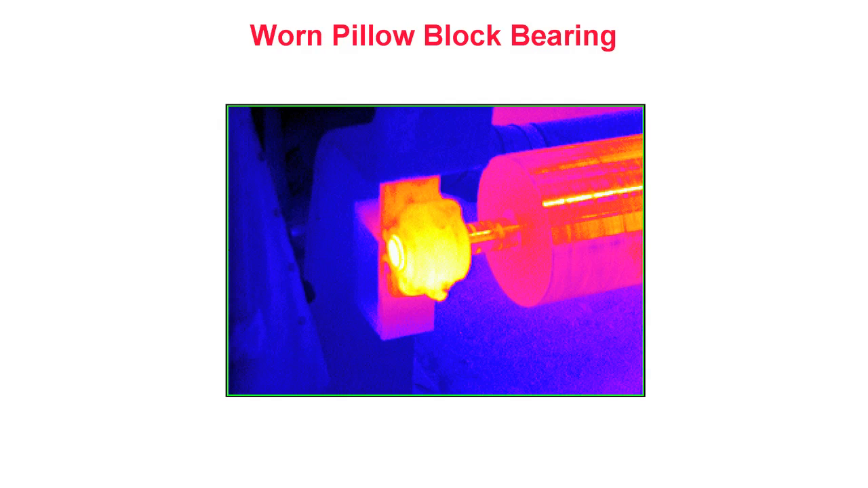Worn pillow block bearing. Thermography can also be effective in quickly identifying improperly lubricated or worn bearings. This pillow block bearing, located on a large paper machine, has heated to the point that it is actually causing the steel structure to become warm. Properly lubricated healthy bearings should operate close to room temperature. Once again, thermography can be performed quickly without interrupting production. Thermography is especially suited for remote inspections such as roller bearings on elevated conveyor belt systems.